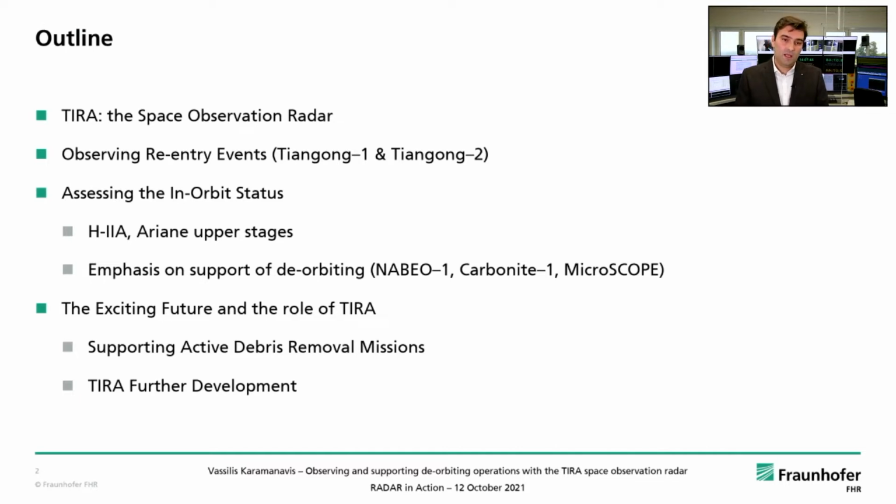I will detail a very important function of TIRA, that is the assessment of the in-orbit status of satellites. Here, specific emphasis will be given on support of deorbiting by observing and verifying the health of the orbiting devices on board satellites. And I will finish this presentation with the exciting future that lies ahead and what role TIRA can play in this changing environment.